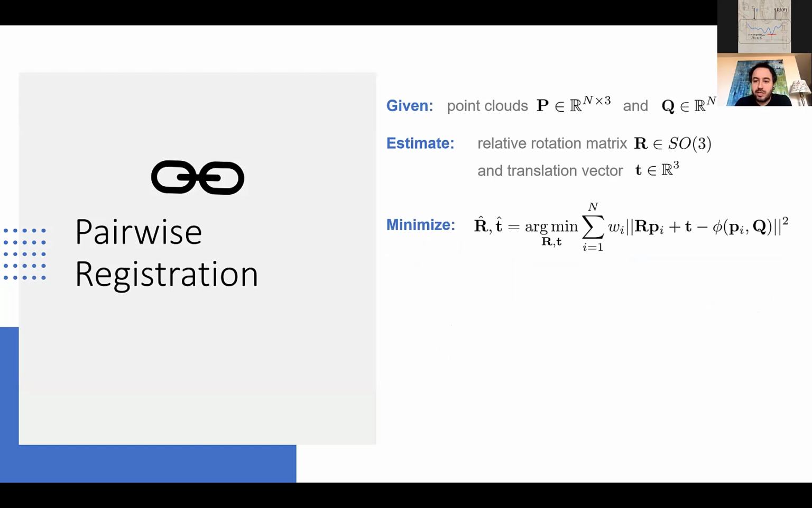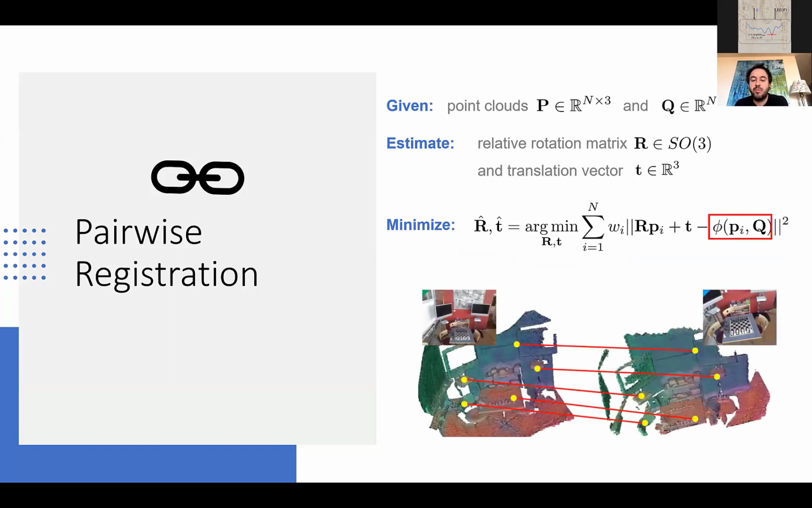The pairwise registration is given two point clouds. We are seeking a rotation matrix and a translation vector. Rotation is in the special orthogonal group, and translation lives in a Euclidean space. We would like to minimize this energy, which is a basic iterative closest point energy. If the points are under correspondence, it's just R times Pi plus T minus the corresponding point. How to estimate this corresponding point has been an issue and is a very well-studied topic.